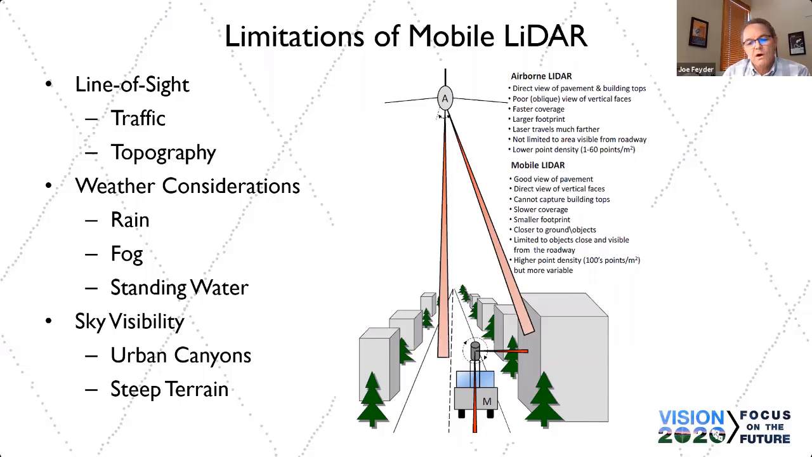Rain, fog, standing water. Yeah, the lasers don't like water. Fog gives false returns from the air. We just won't scan in the rain, but we do see standing water occasionally when we scan, and we just know that there's a pond there, and that's something to be aware of. We had a project in downtown Placerville where we detected where ponding was because it was there. It was pretty straightforward. Urban canyon, steep terrain.